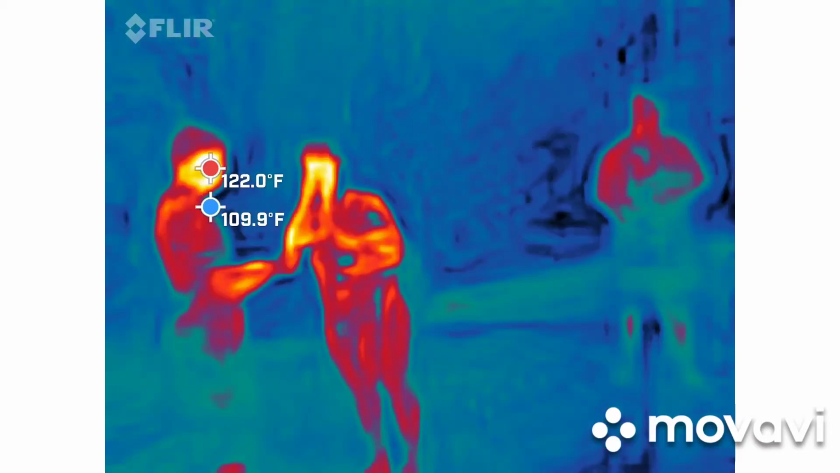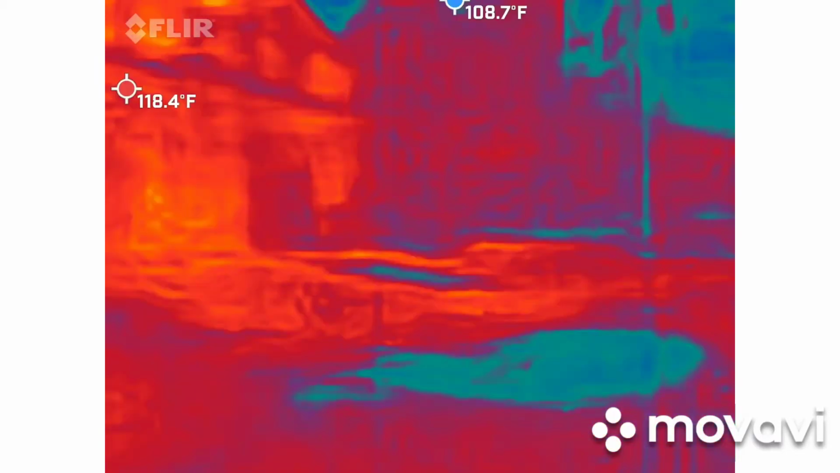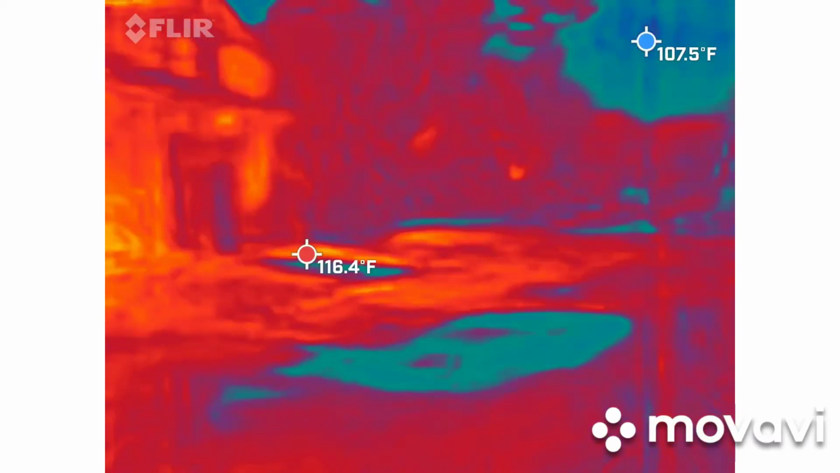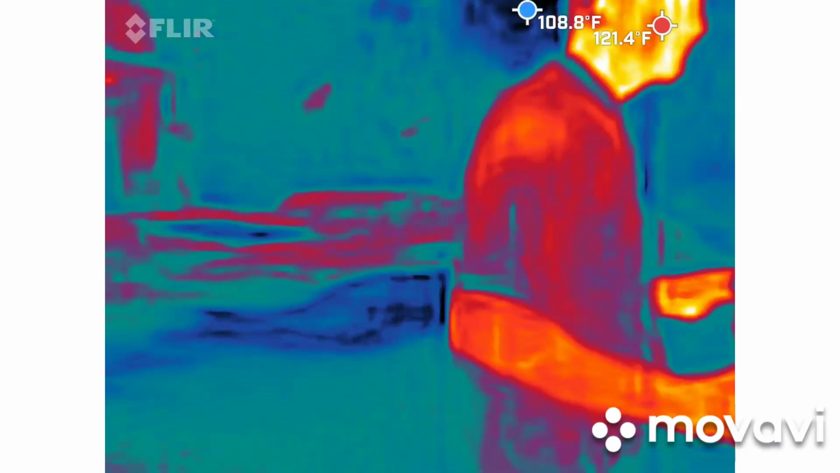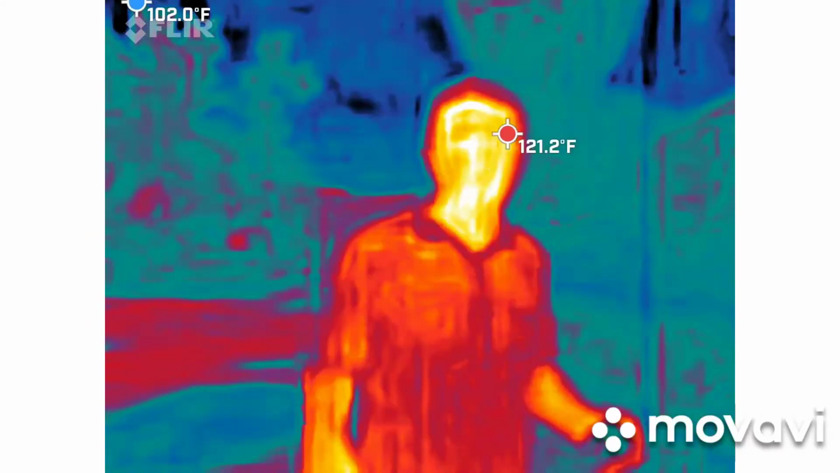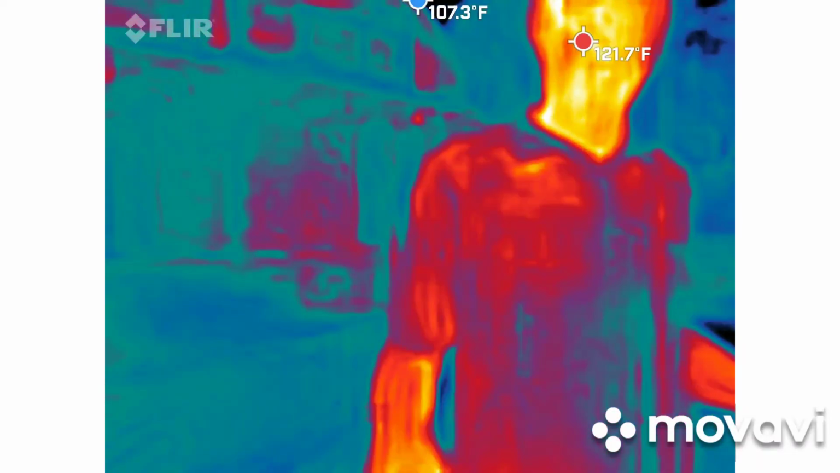So what are you looking for? Cold spots. Basically, I'm looking for, wait, I heard 7449. 7449. But I'm looking for little dark blue and blackish spots to pop up, so where it's colder than the rest. That's why you need something warm in there to show the contrast versus the cold. And it shows you the coldest spot, right?